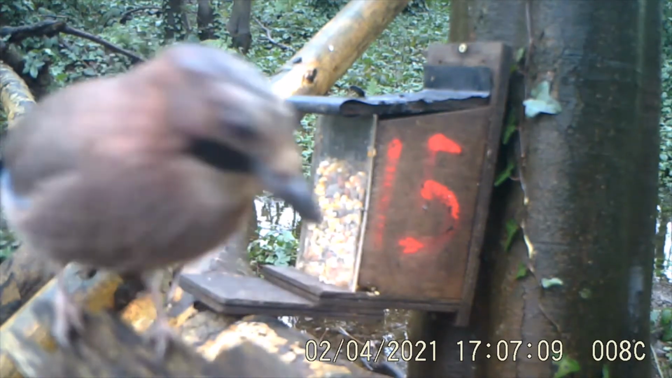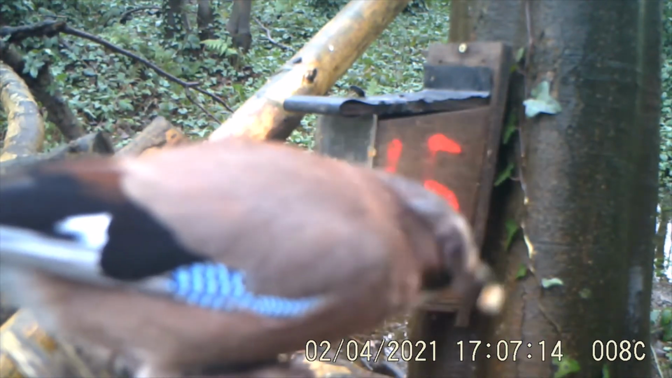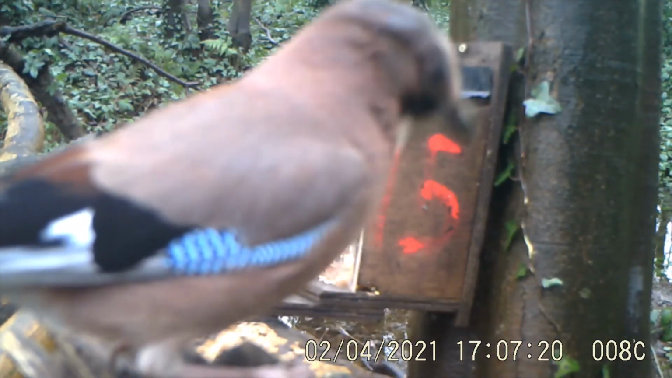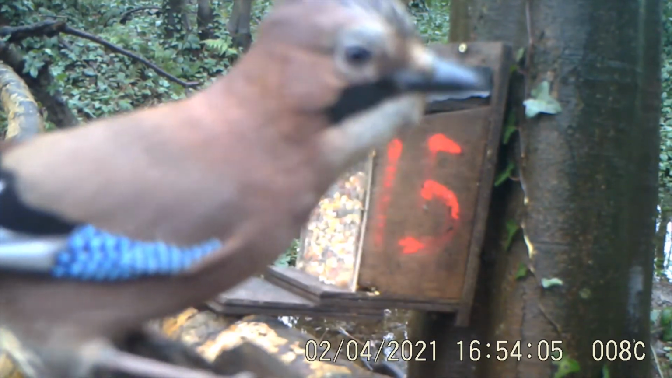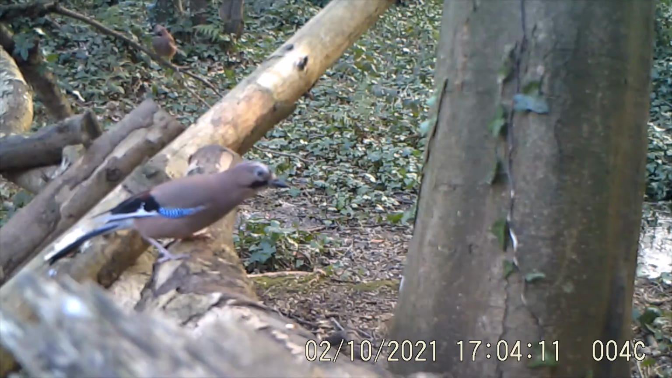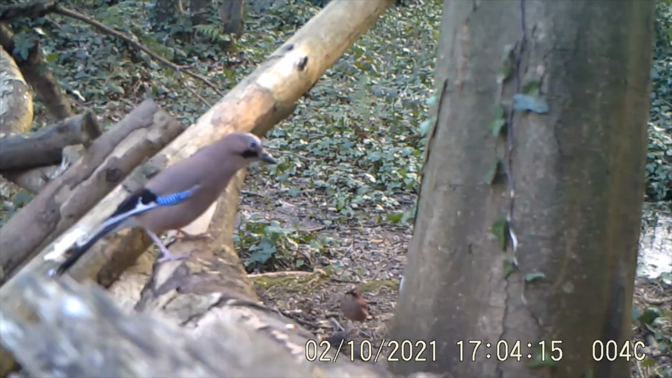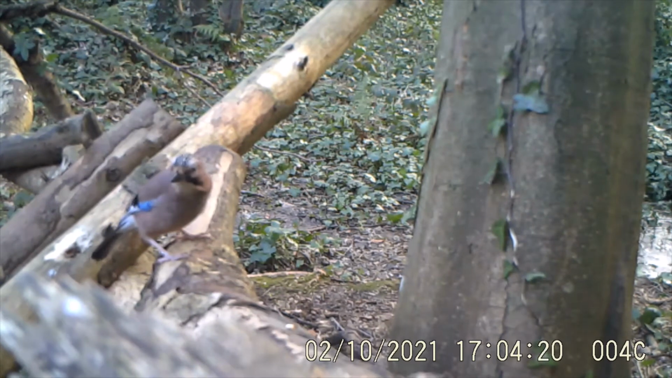We've got the lovely jays here. Obviously the camera only has a fixed focus, but really nice close-up of the classic blue feathers, and you get to see the crest of the jay when it's alert. It starts to send up its crest just like that. Quite a few pairs nesting on the estate this year, and the great spotted woodpeckers have 2 breeding sites this year, which is really nice to see.